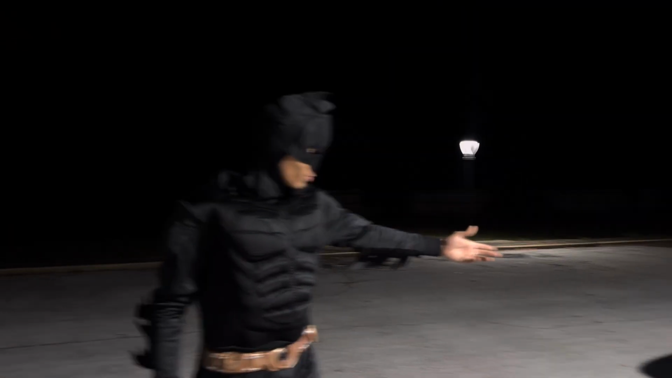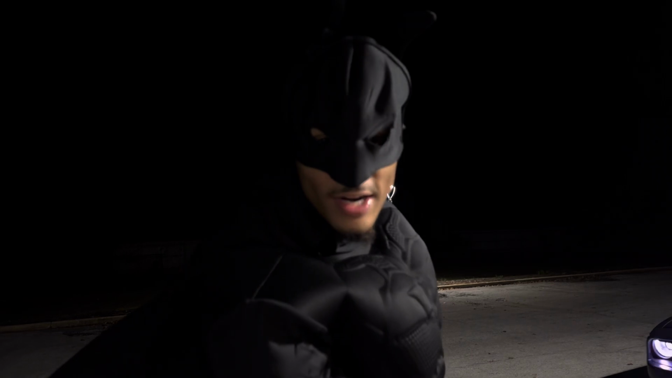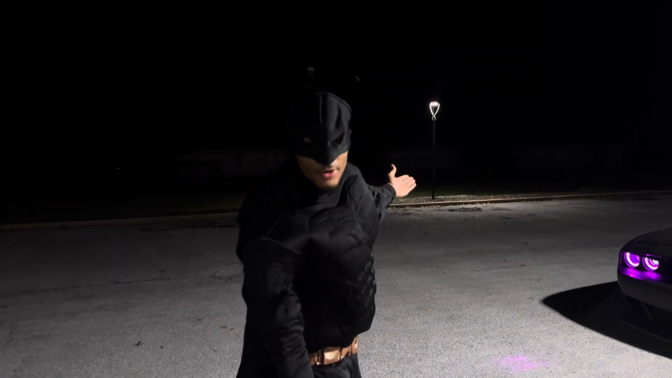As you can see, we got the one and only Batmobile, 392 wide-body BBL Batmobile, whatever you want to call it.